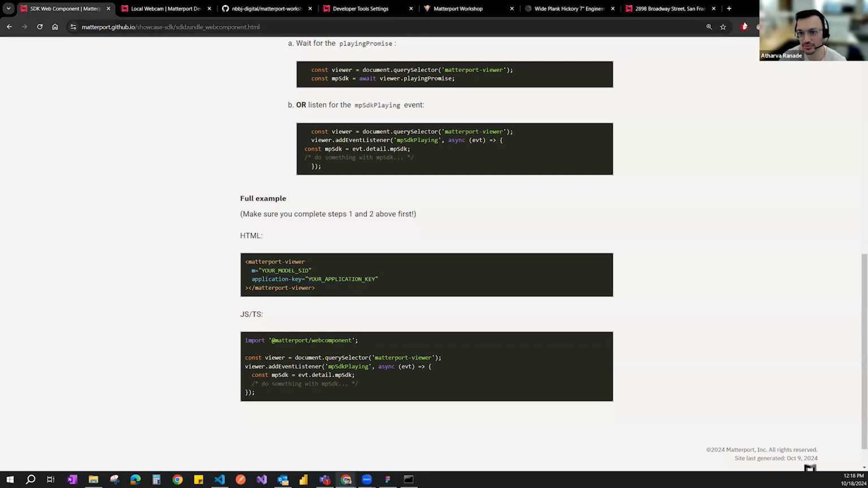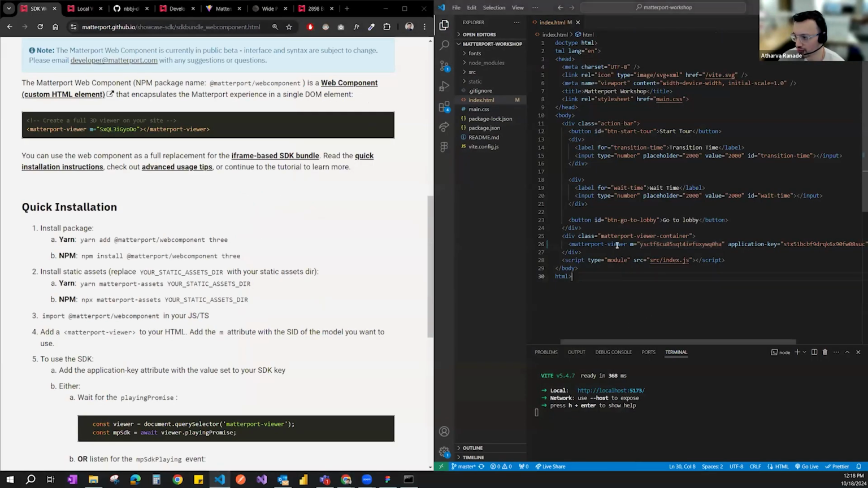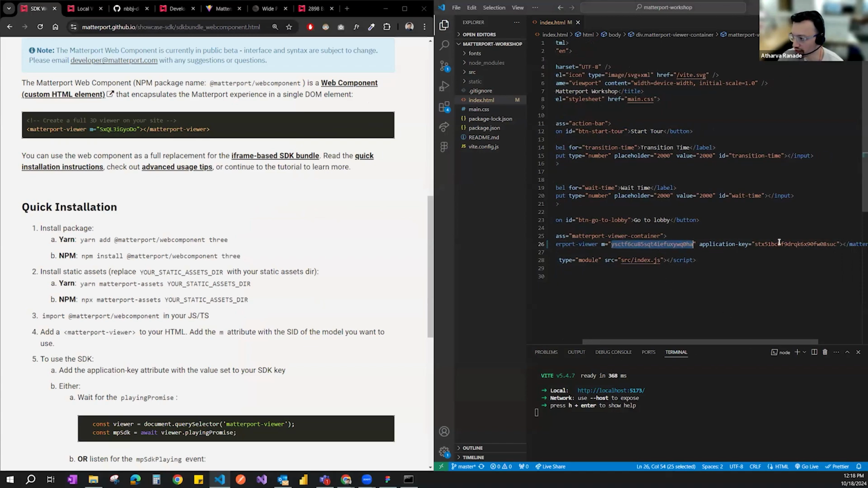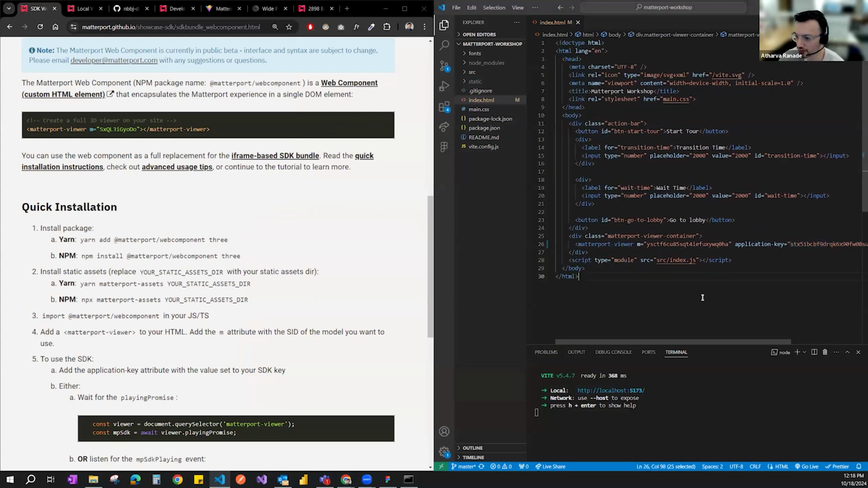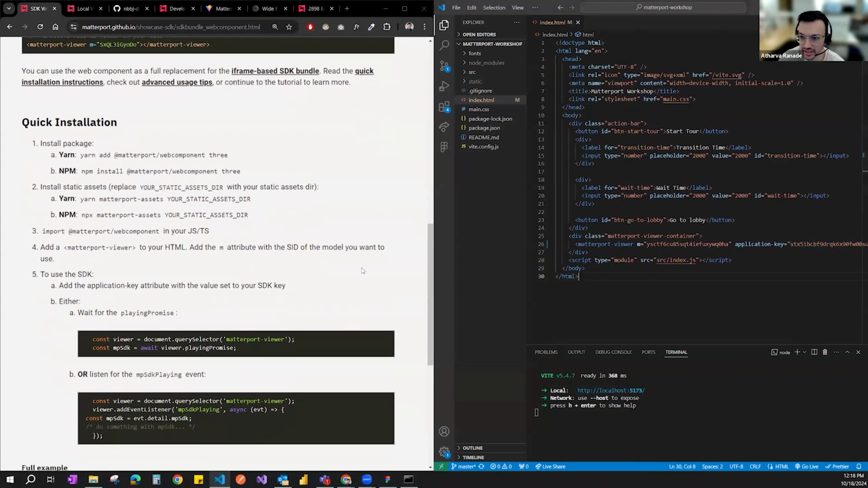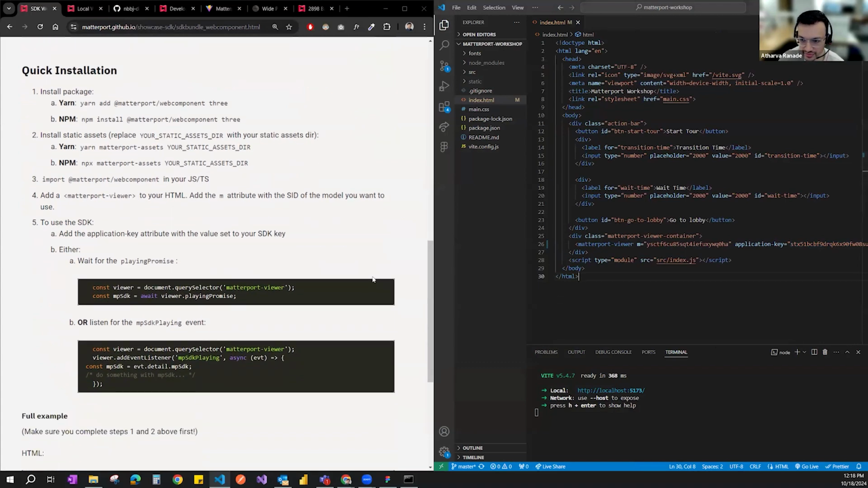That's how we have set up the project specifically over here. So Matterport viewer, that's the model ID specific to it, and then there's the application key, which is the SDK key specific to each developer. That creates an instance of the Matterport in your HTML.